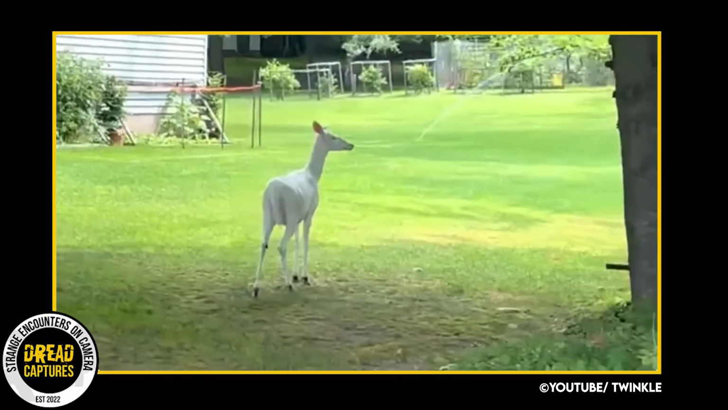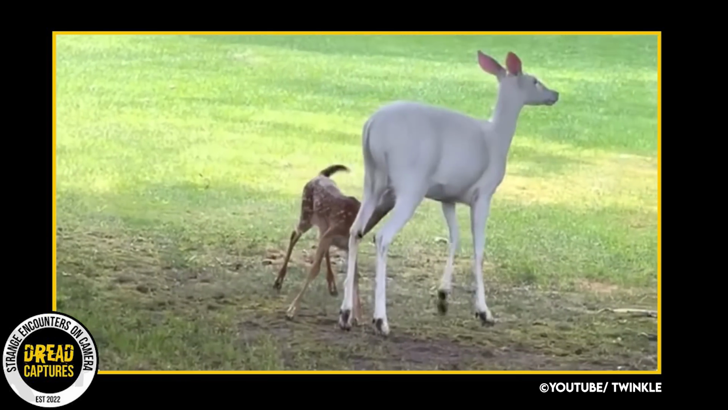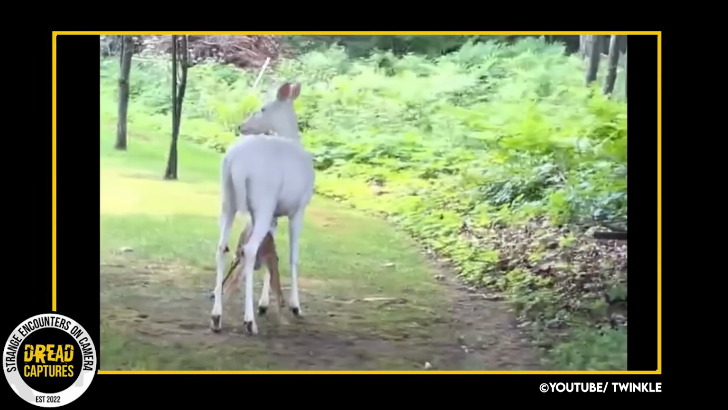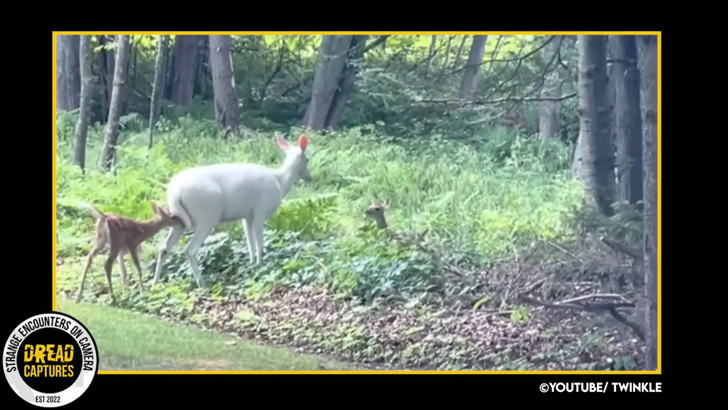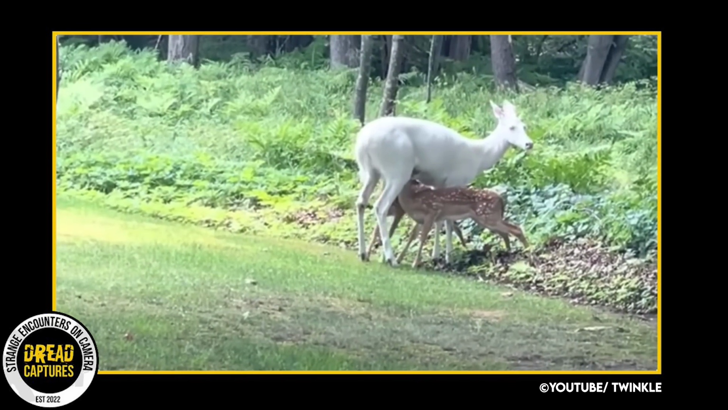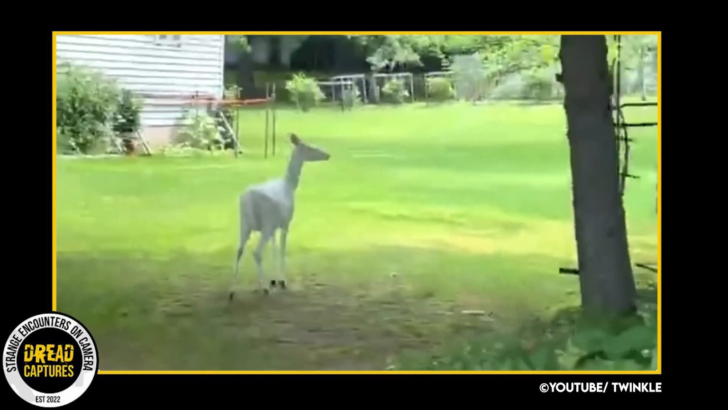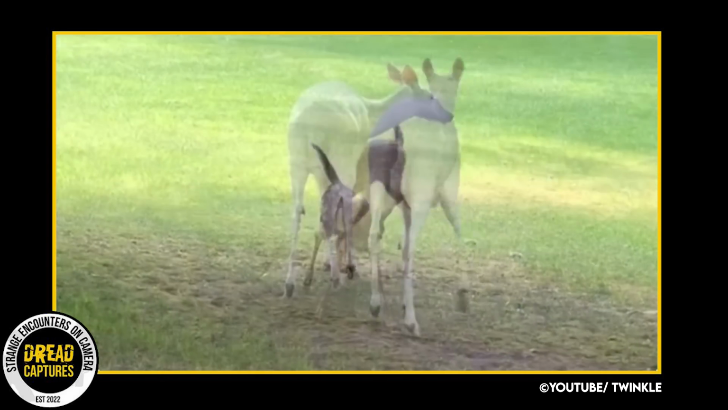Really cool camera capture here, check this out. An albino doe has given birth to 2 natural colored fawns. I was interested in finding the rarity of this, and it said that albinism is very rare in the wild, occurring in about 1 in 10,000 to 20,000 mammals. It's a recessive trait, meaning an animal must inherit the gene from both parents.